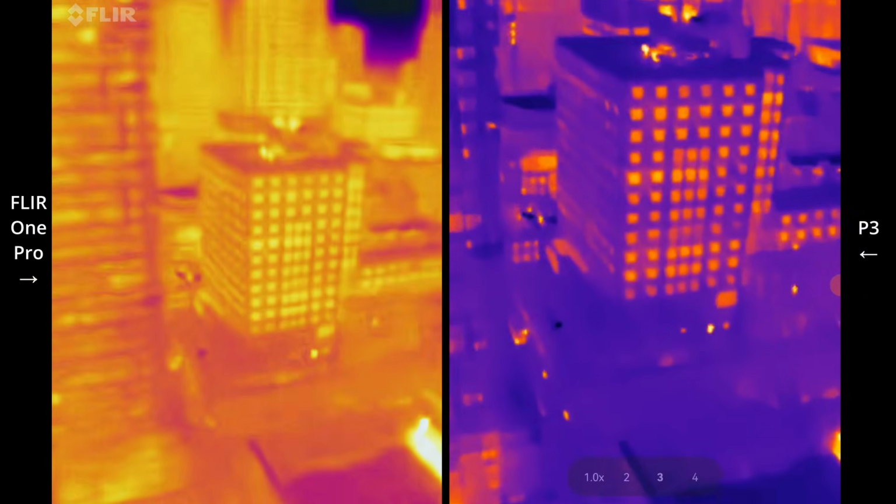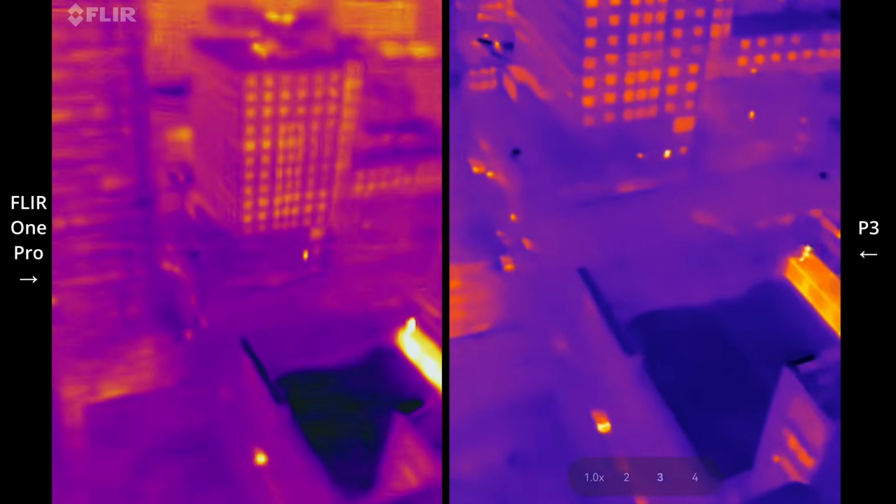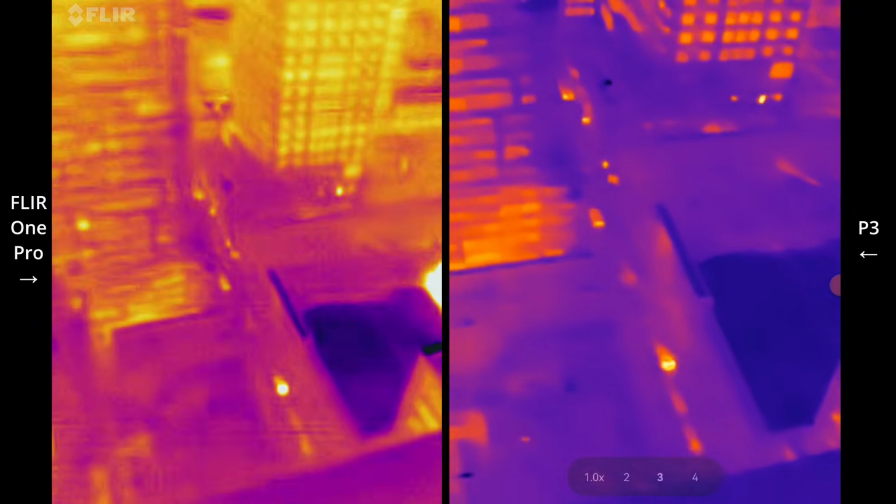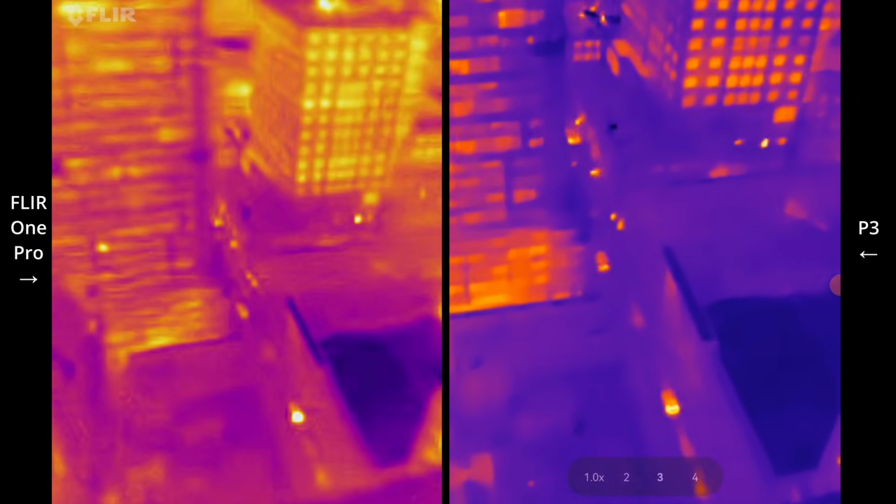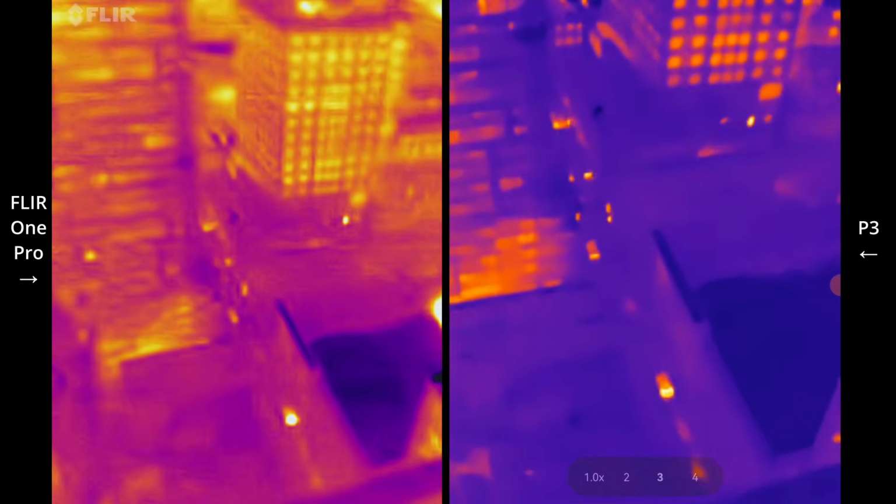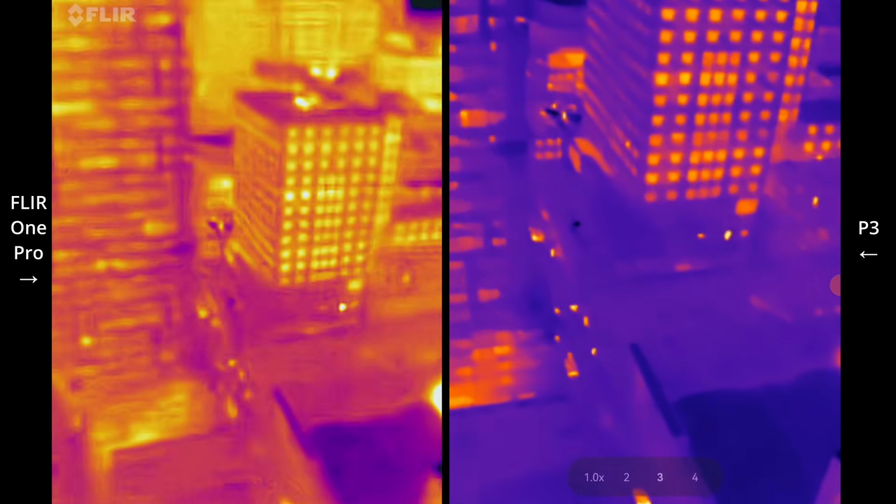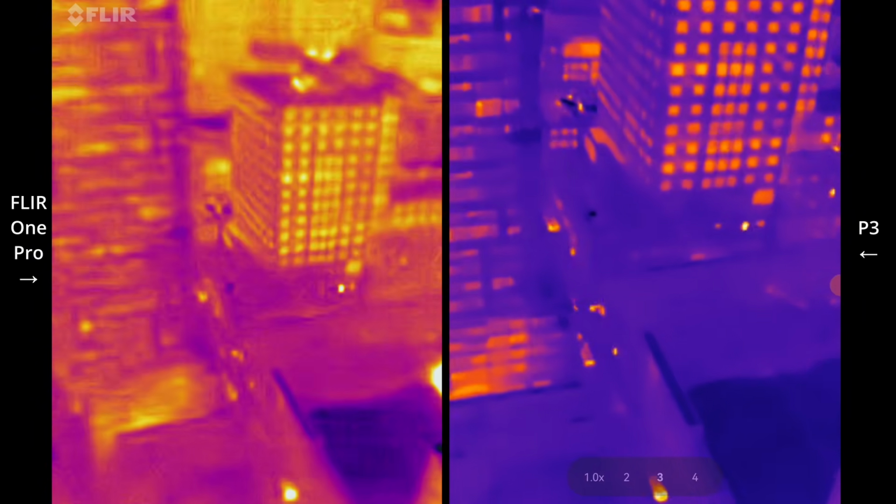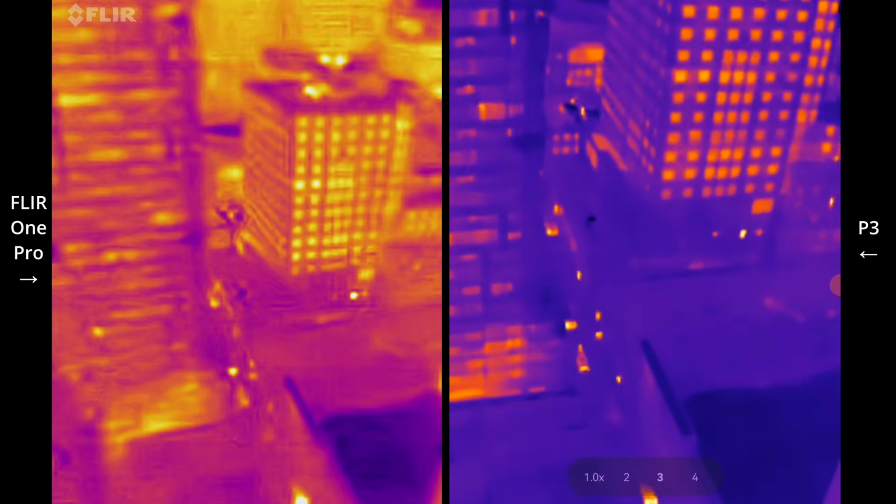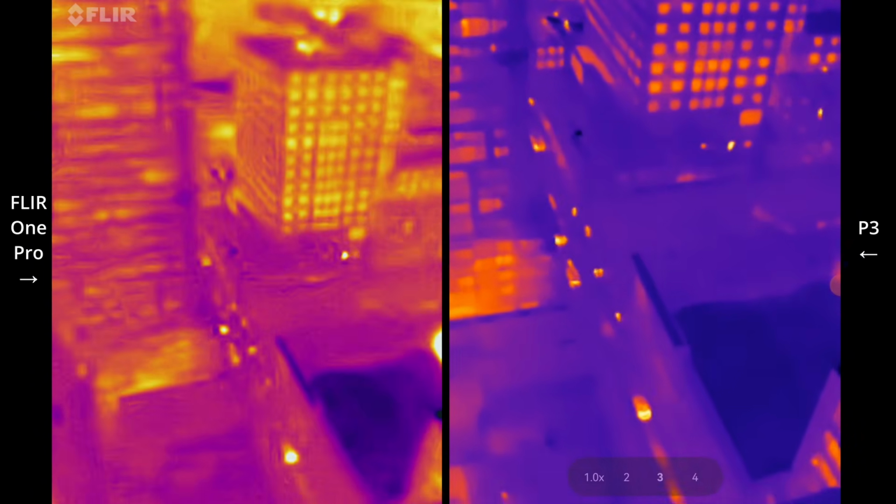All right, so here is a long distance shot, and you can see much better accuracy here, sharpness due to the high resolution, lower millikelvin of the P3, and that's pretty much focused as well as I can. That's as sharp as it gets. I know someone asked me in a previous video, did you focus it properly? That's definitely the sharpest that I can get. You can spot individual people walking around even from this distance,